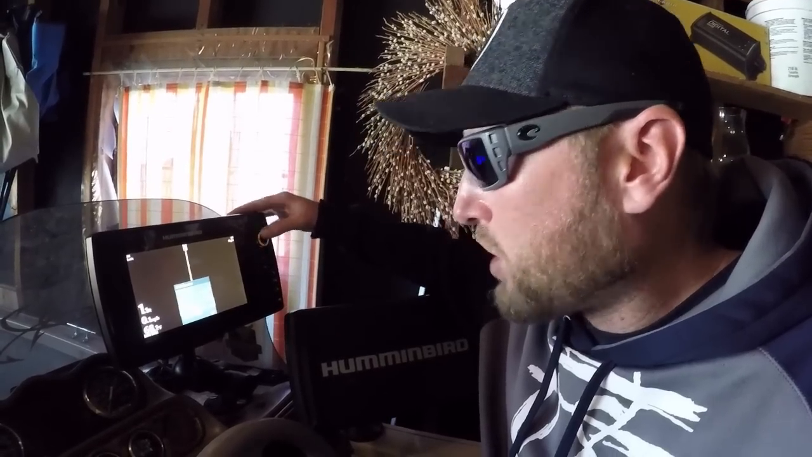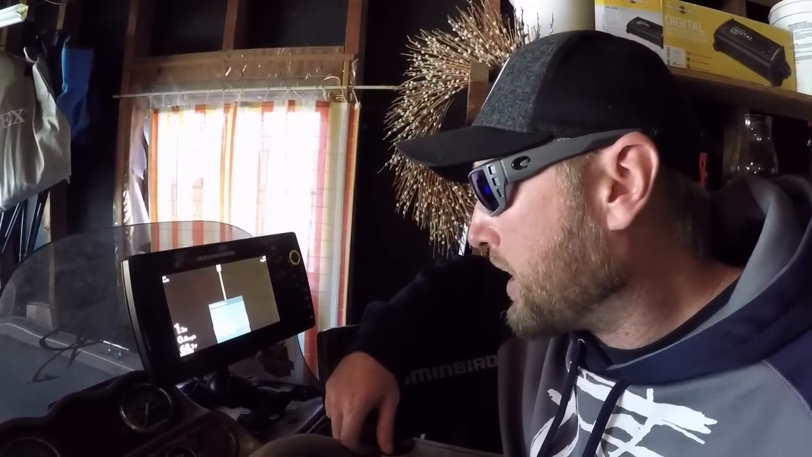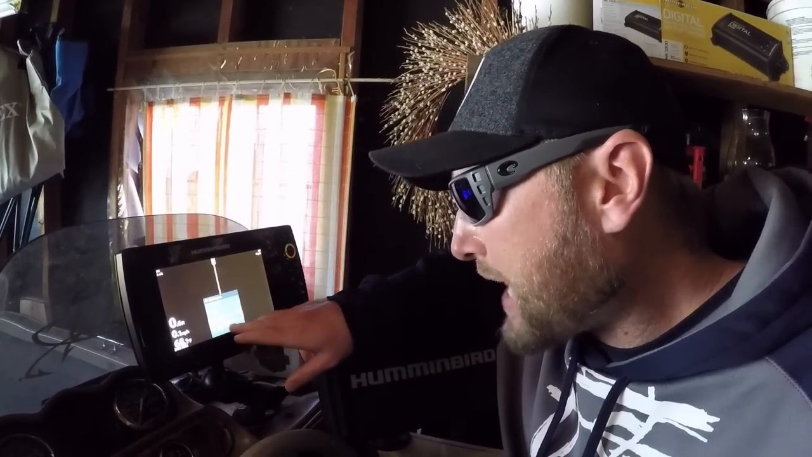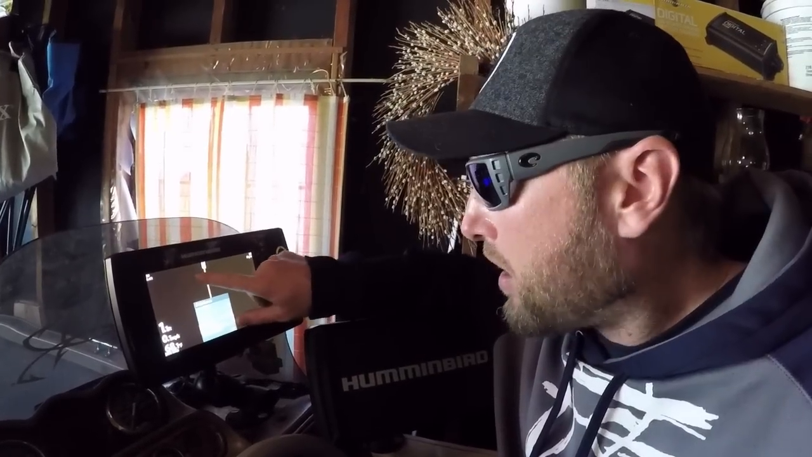My sharpness on low. I get the best quality on low. I don't know why. You think you'd get the best on high, but it really clutters up the screen too much when it's on high. Contour mode is off. I like to see my down imaging in between the bottom and the boat.